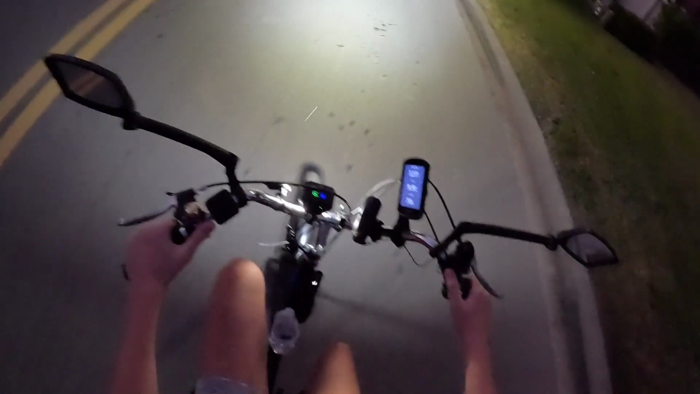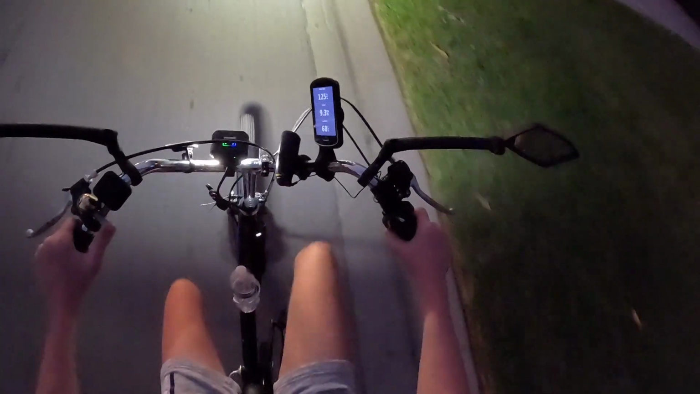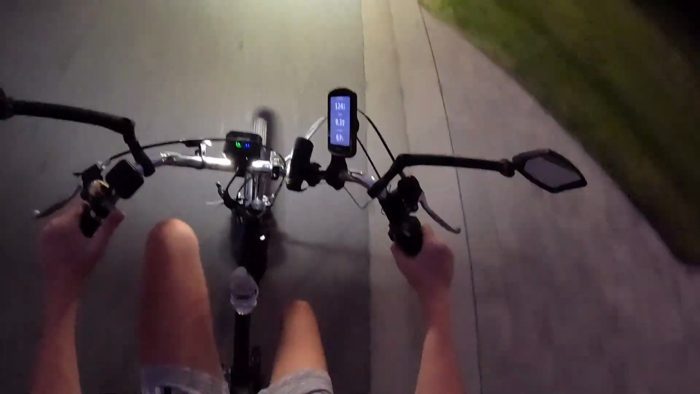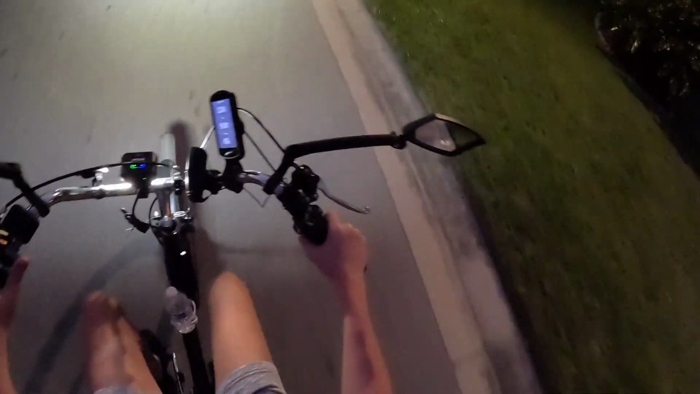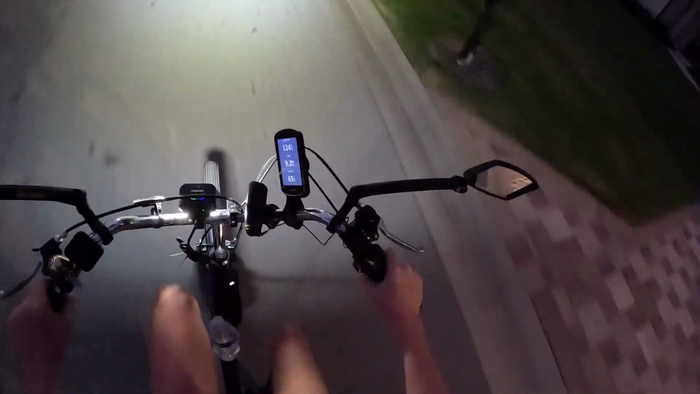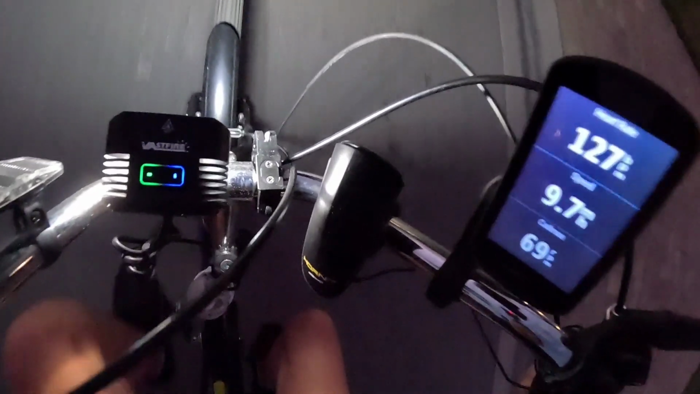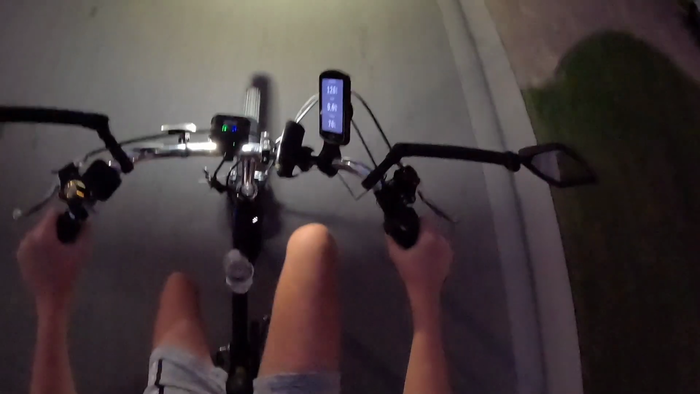Okay, there's a car there. Man, you can see the reflections. You can see the reflections of the signs from my light. Let's see, 9 miles an hour, 128.